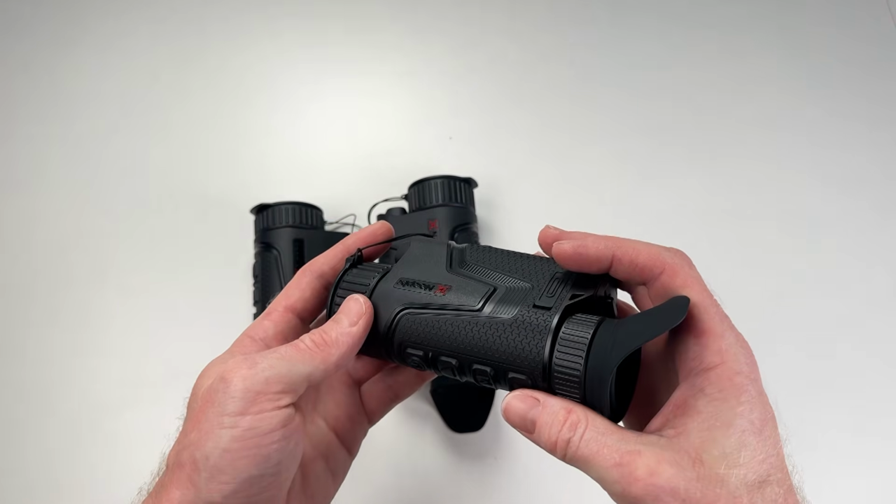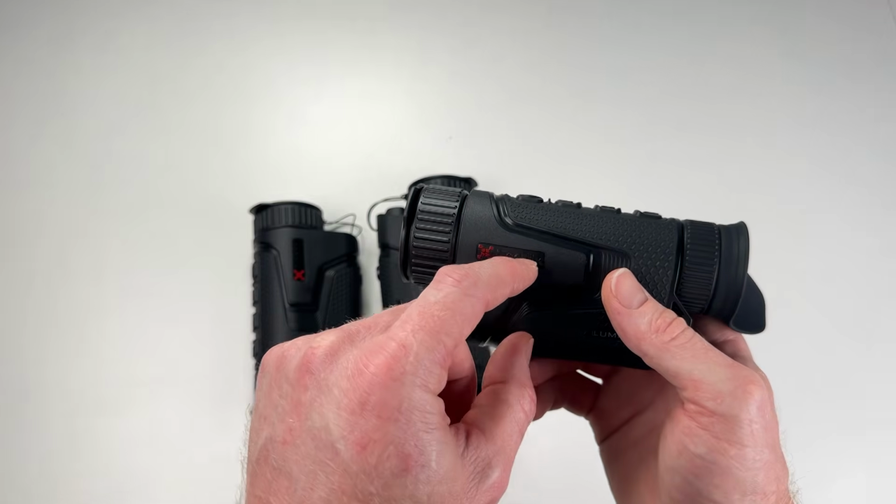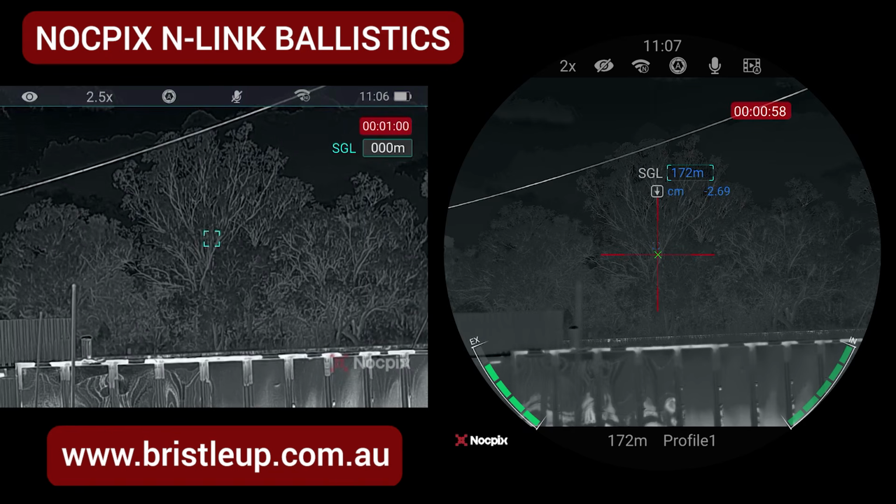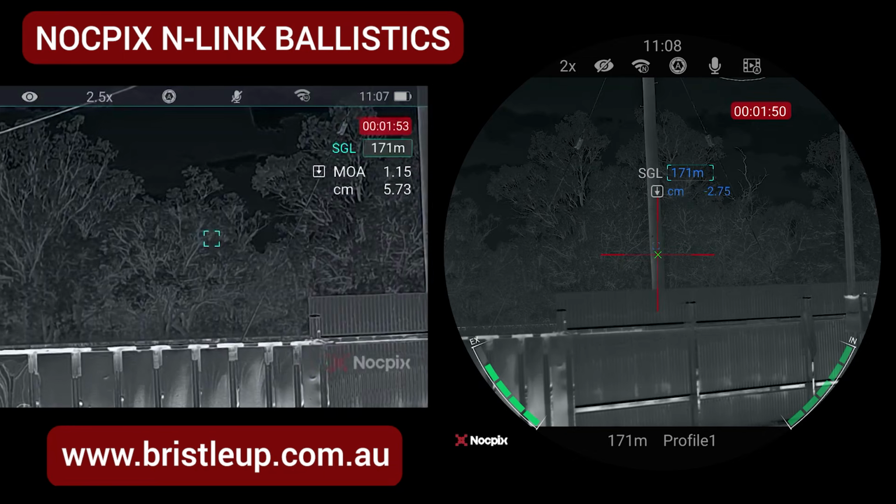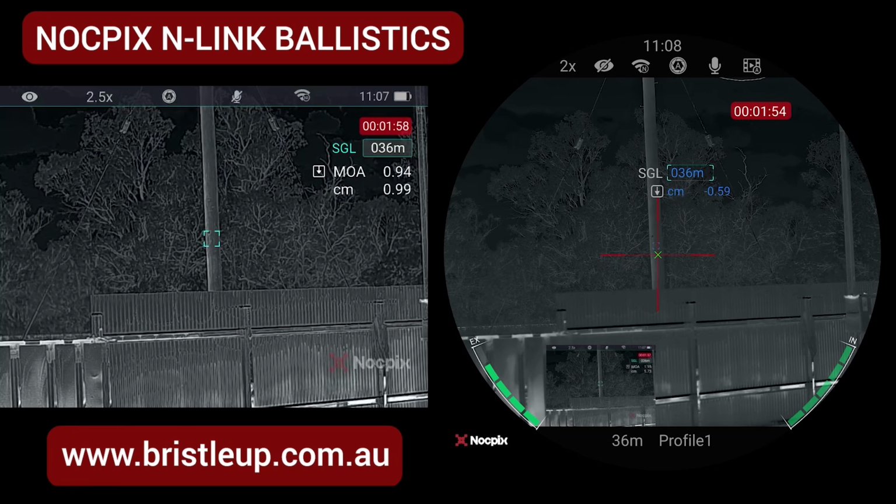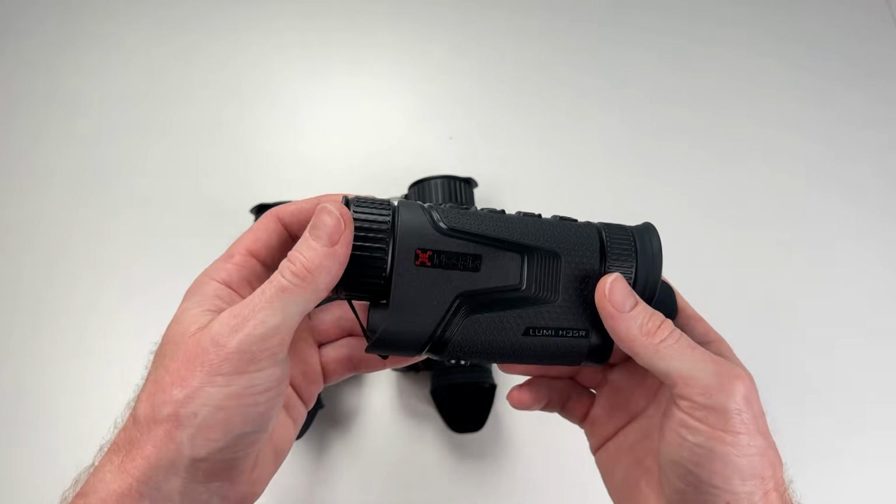Now, some of the key features that this thing has, well, it has the range finding obviously, but it can actually talk to your scope, and it can also do ballistic calculations inside of this device. So you could do a calculation in this and relay it to somebody that has a glass scope, or you can connect to Bluetooth on a Nocpix thermal scope, and it'll talk and send the data live to the scope itself. So the shooter has the data they need and the holdovers immediately. So that's quite a cool little feature.